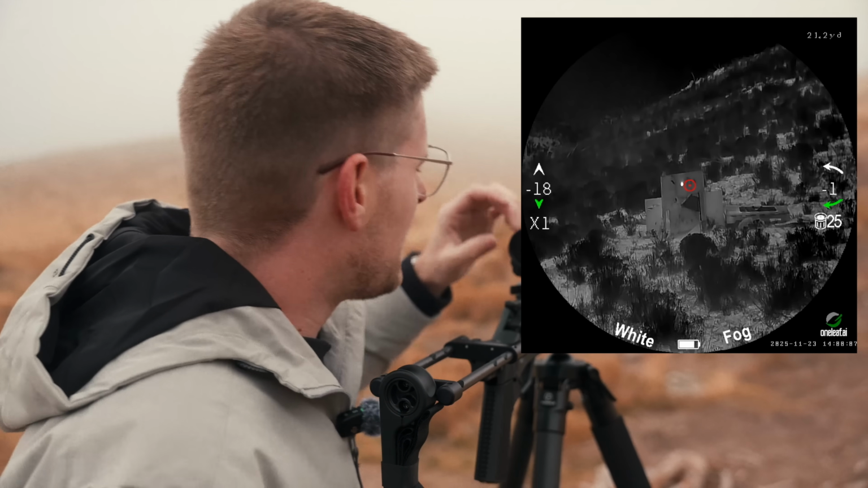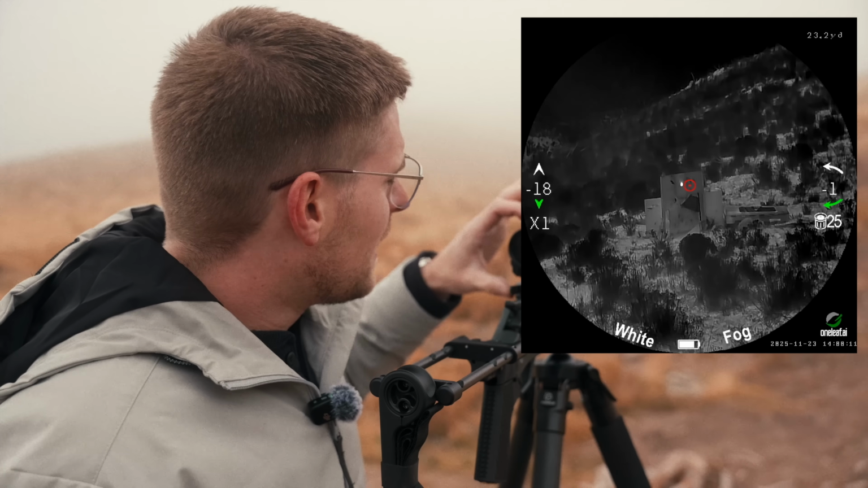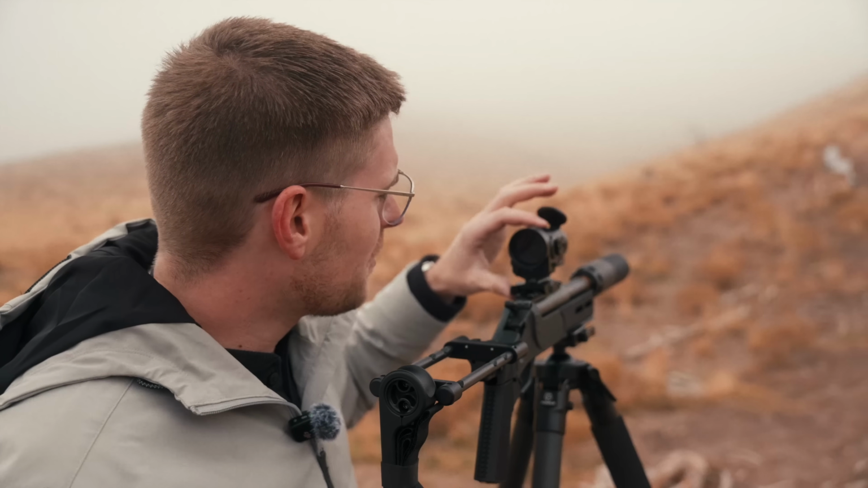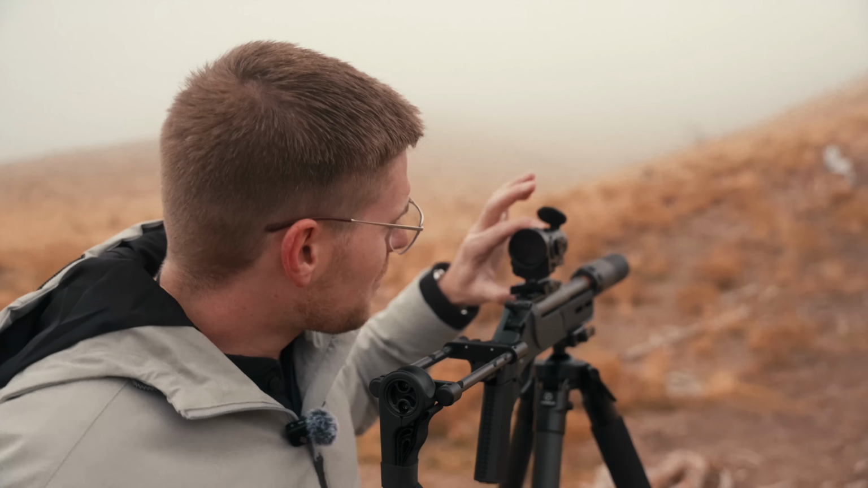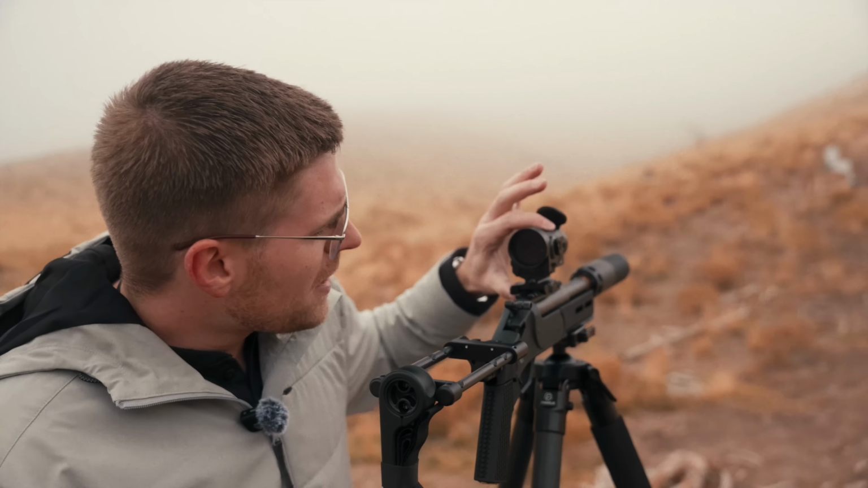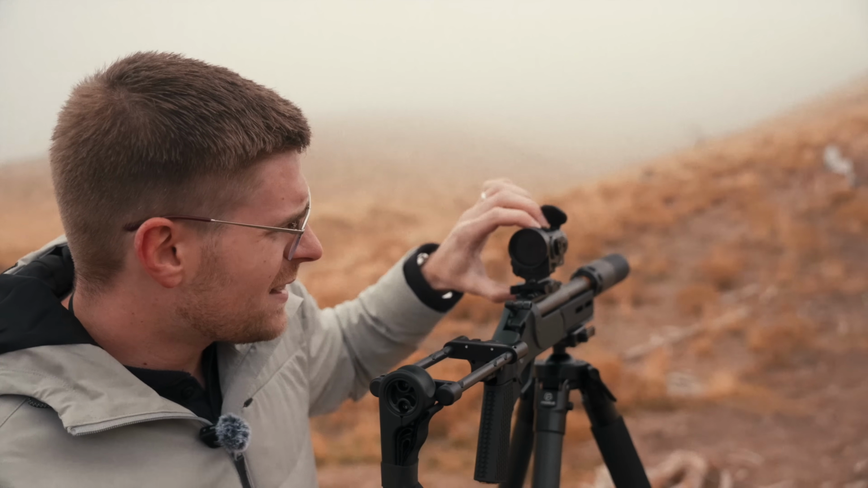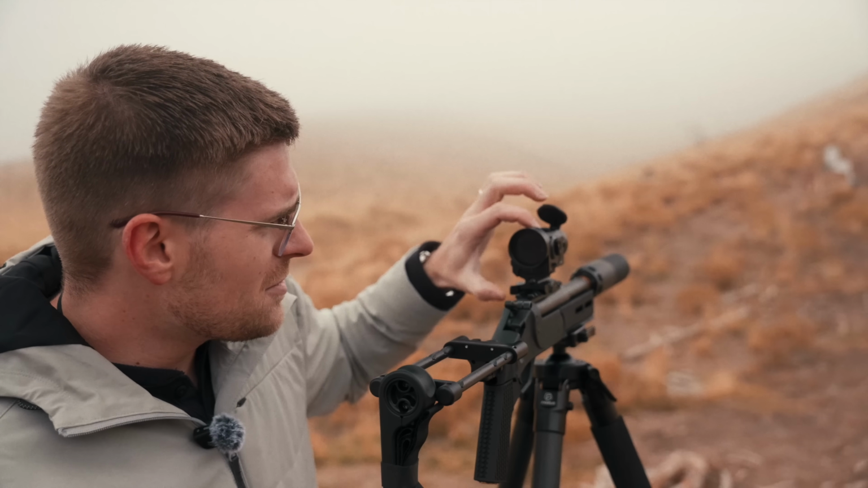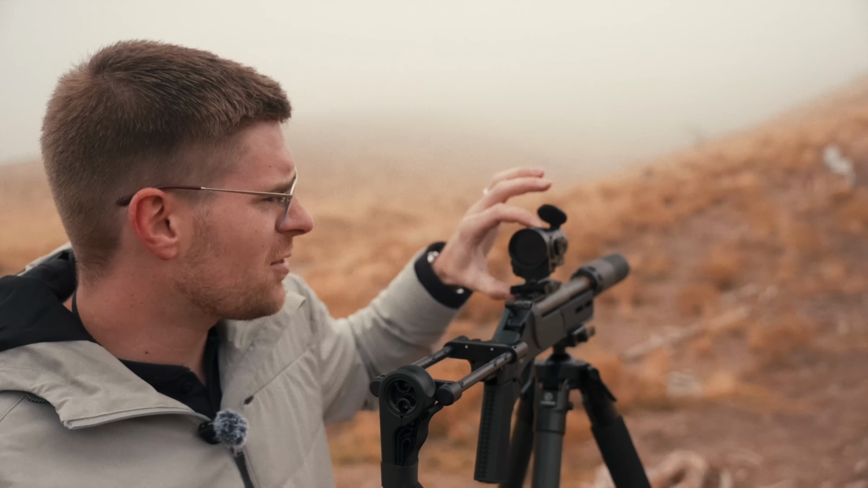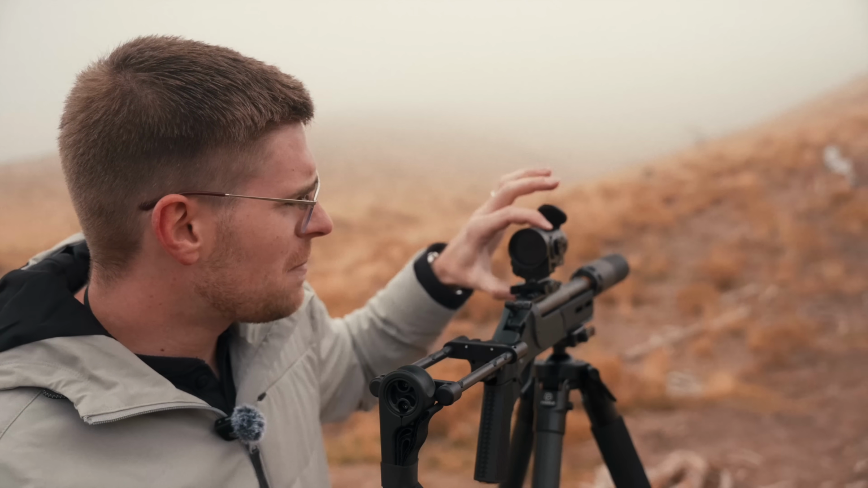The other advantage of this, obviously with it being digital magnification, is I'm gonna stop rolling. And the only reason I have to stop rolling is because you can't record and access the menu, which is kind of a bummer. But I'm gonna go over to my menu. I'm gonna go down. Hopefully you guys are able to see this. Go down to PIP, which is picture in picture, which is a really cool feature for them to add in this. And then I can turn PIP on.